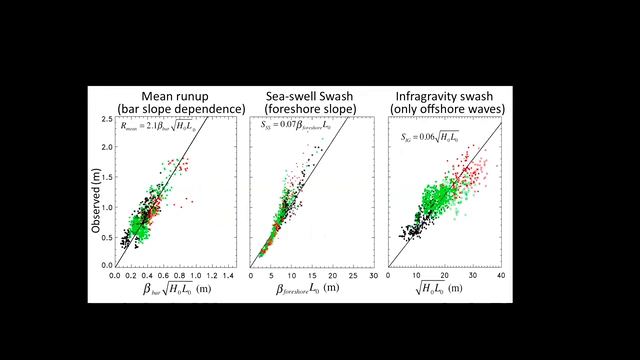Notice also that the magnitude of each one of these terms is about the same. You can't just neglect one of these terms. There are some studies where they assume that the infragravity swash is going to dominate because the sea swell waves dissipate towards the shore. In this case, the sea swell swash is just as big as the infragravity swash.